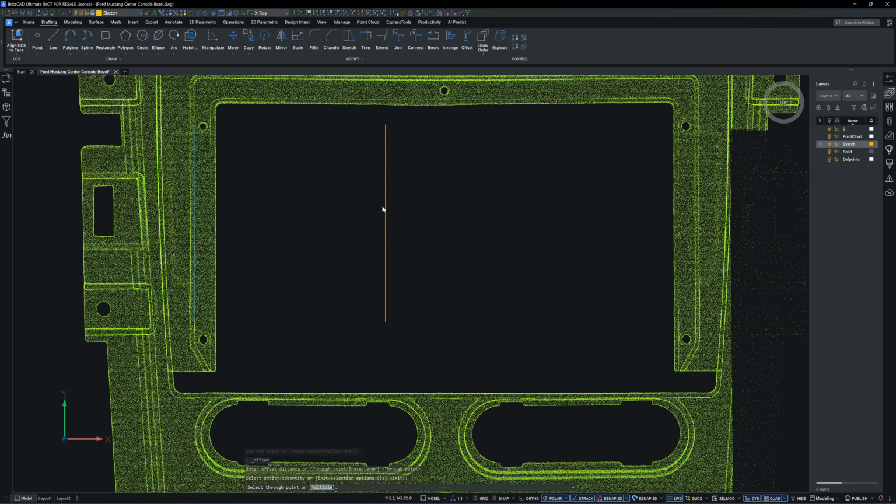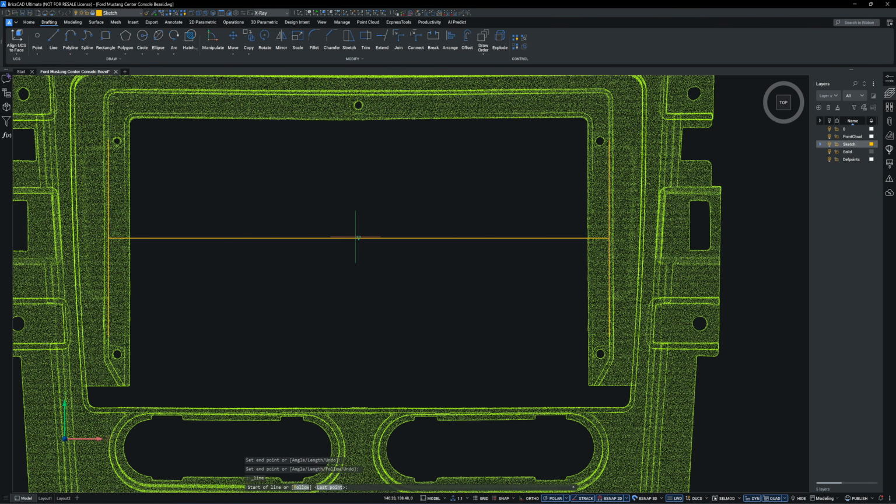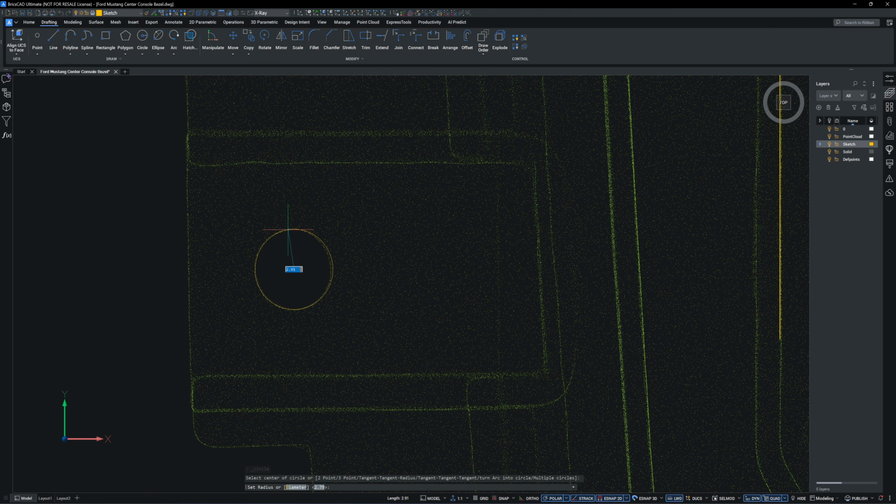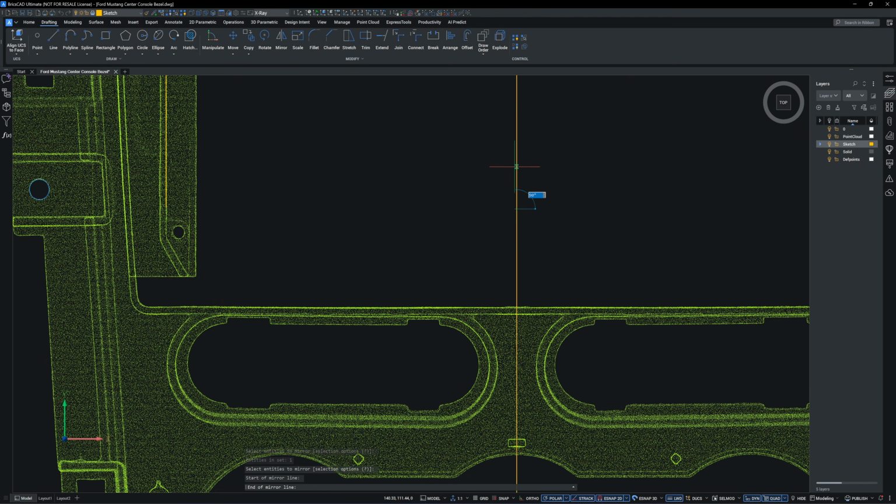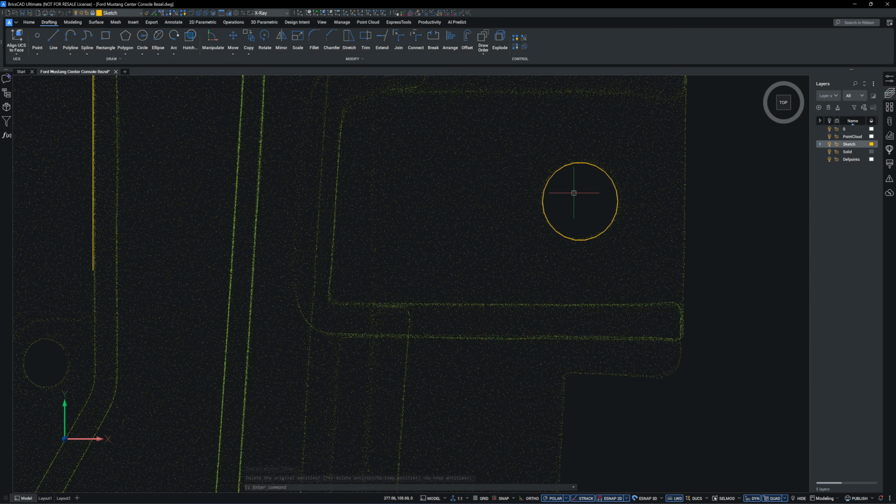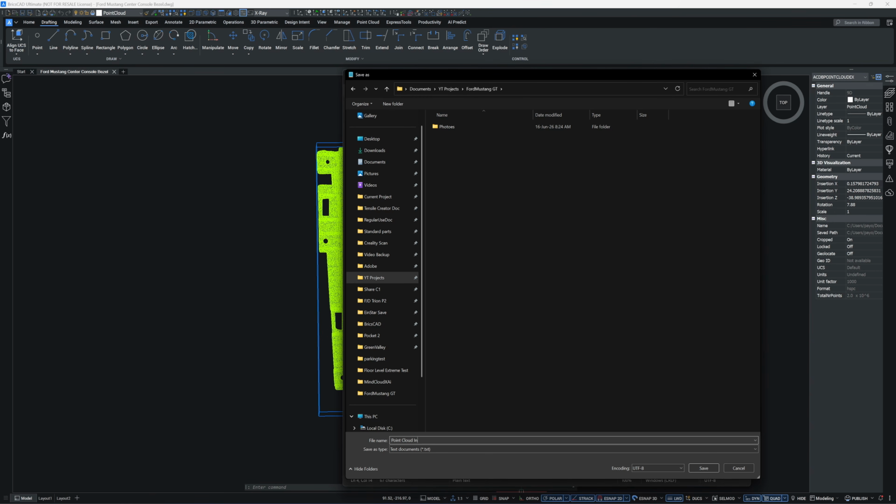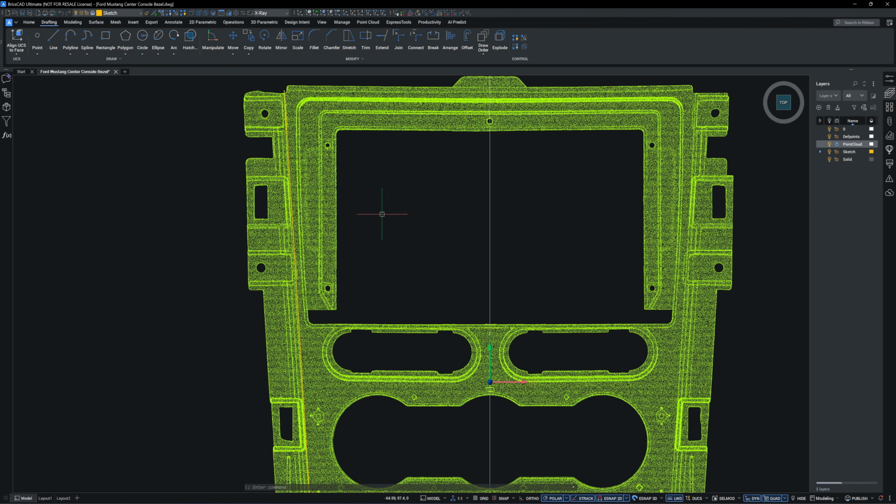Next, I will create a midpoint between these two lines and move the center to the origin. To check the accuracy of the mirror plane, I will mirror one of the holes to the opposite side. Once you have aligned the point cloud, it's a good idea to copy its orientation coordinates into a notepad. That way, if you accidentally delete it during the project, you can restore the point cloud to the exact same orientation.